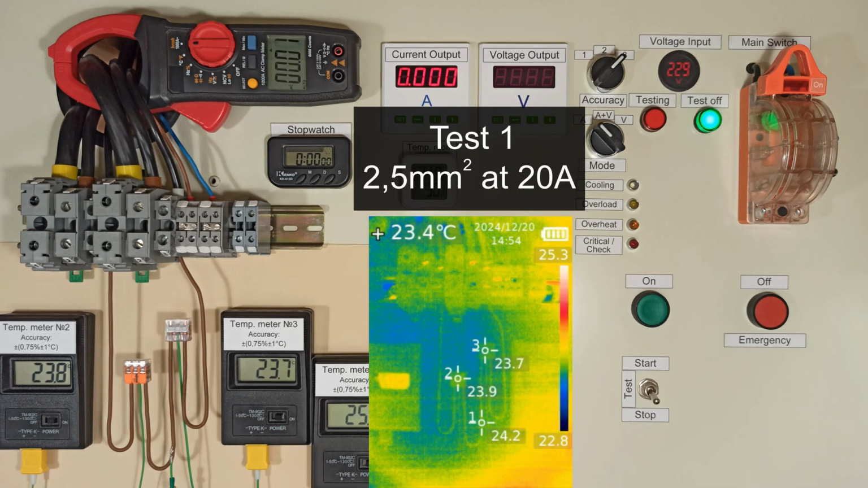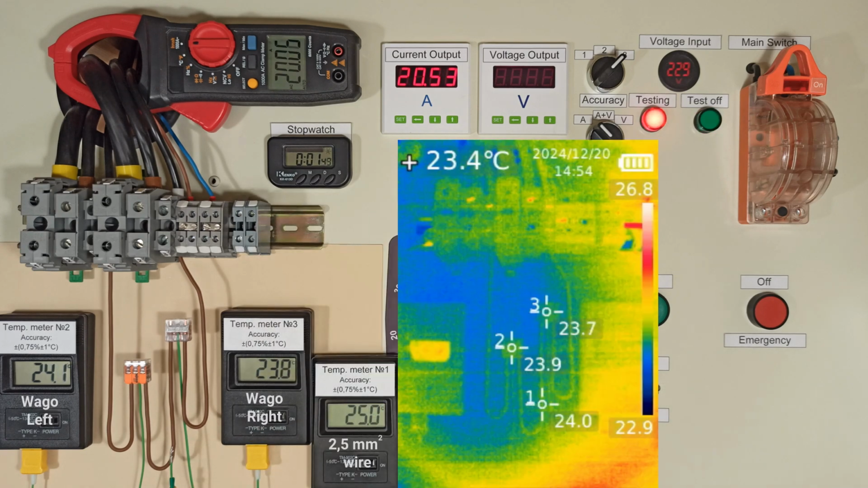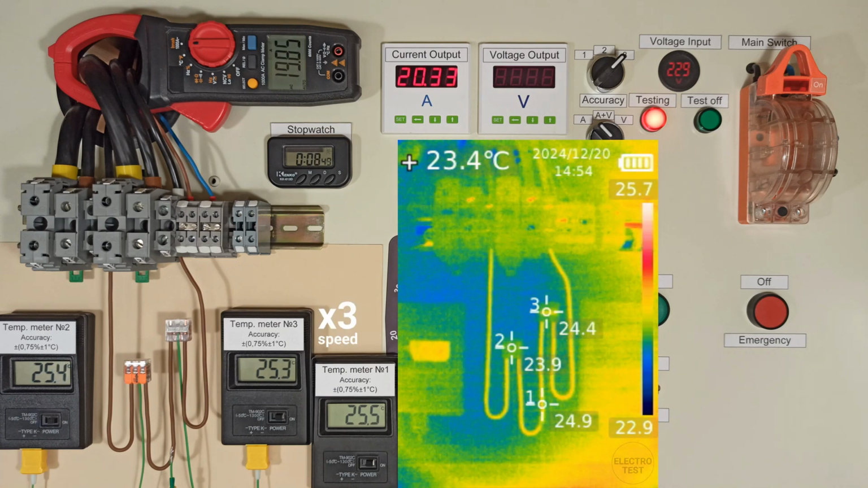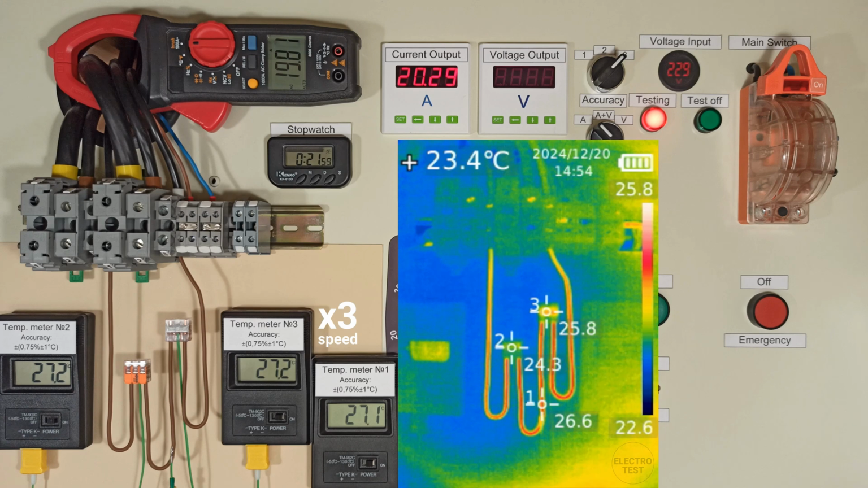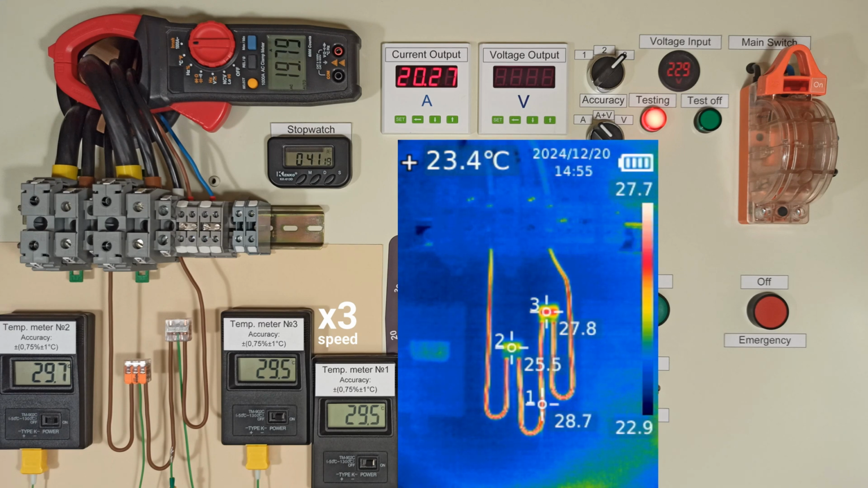Starting the first test at 20 amps. Initially, let's take a look at the temperature meters. Temperatures are almost identical across all points. This is likely because the current isn't significant enough to cause noticeable heating.